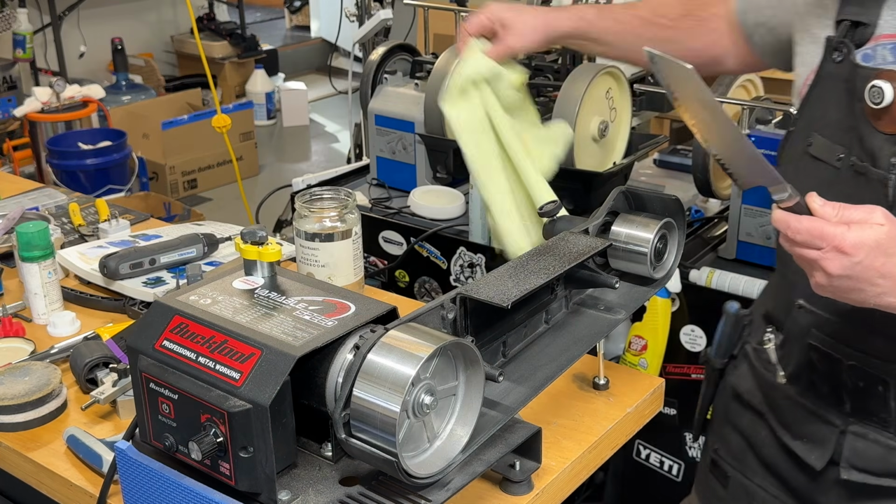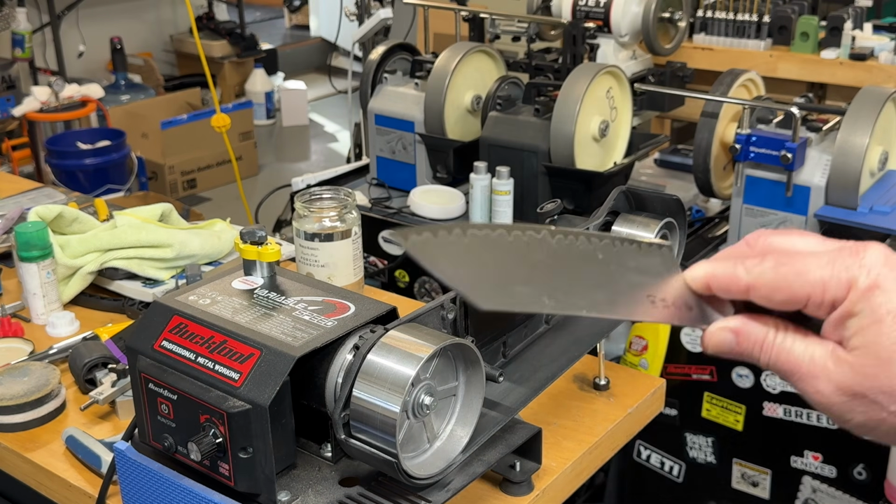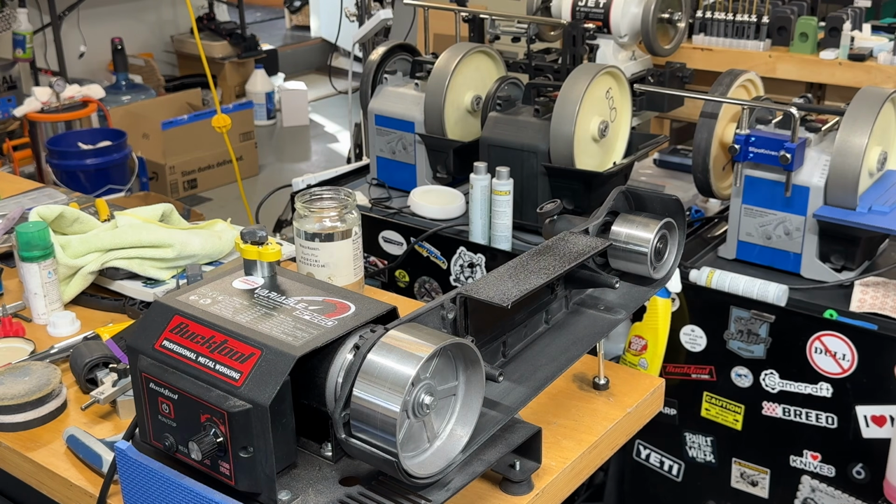Just feeling for any rough spots. So you see we got our nice profile there. It's not rough. Everything there is looking good. Now we can go on to our regular sharpening.